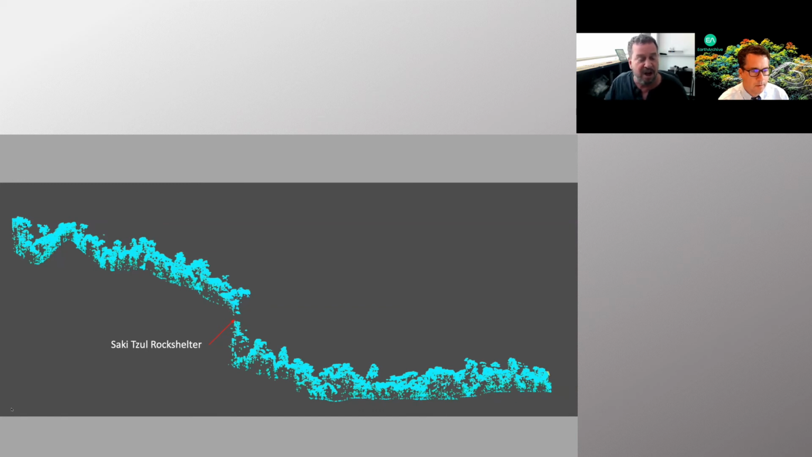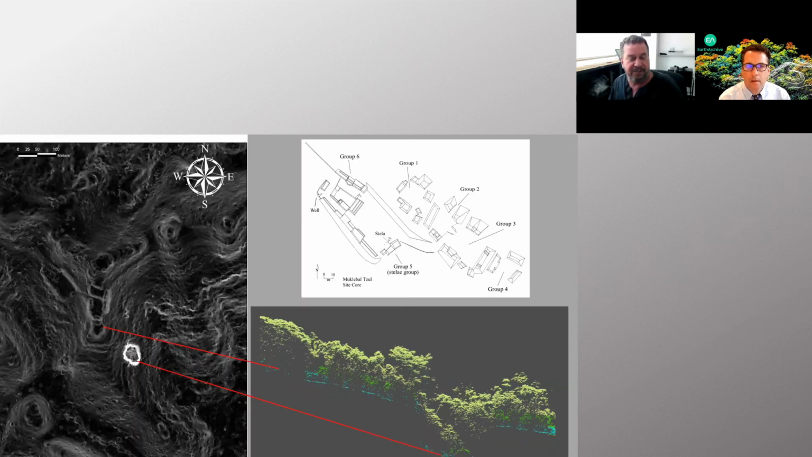This is a 1.5 kilometer longitudinal stretch. And you can see the rock shelter here at the edge of these 250-foot tall mountains, and then the valley floor below. One of the sites, Mukle Bal Sul, which was occupied in the classic period, is probably the largest site in the region. It has a plaza.